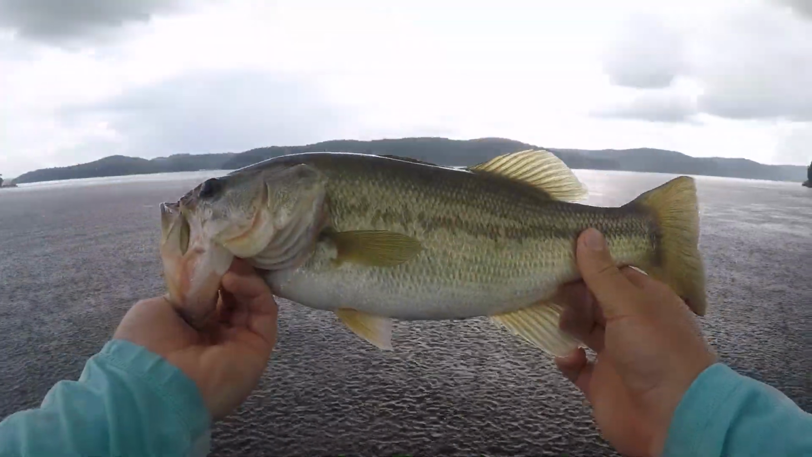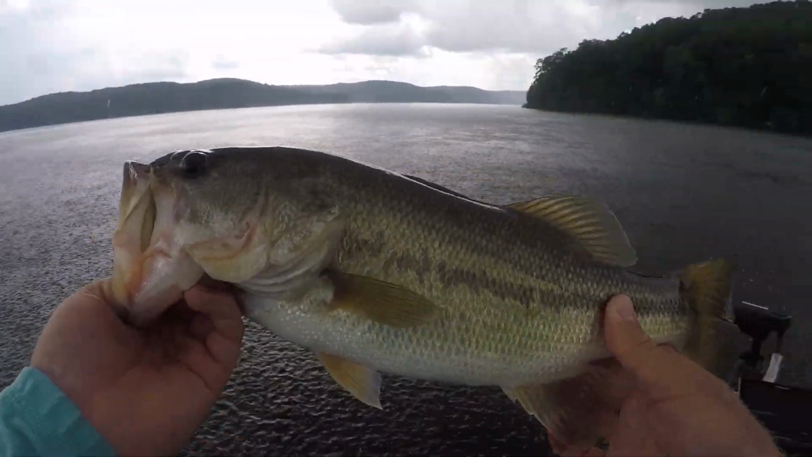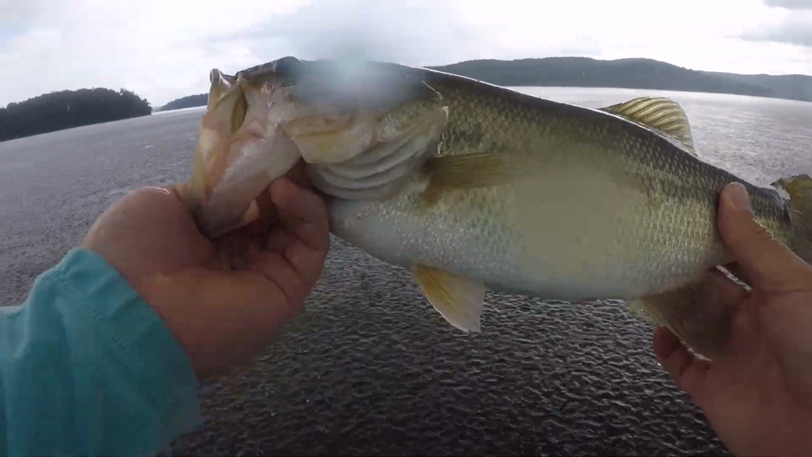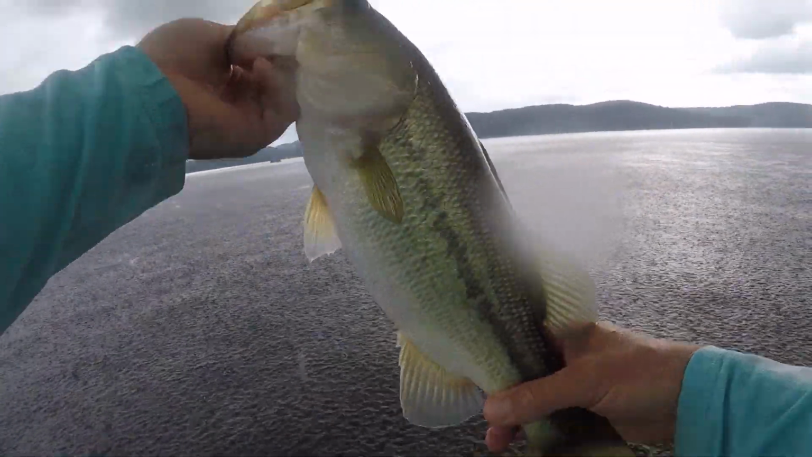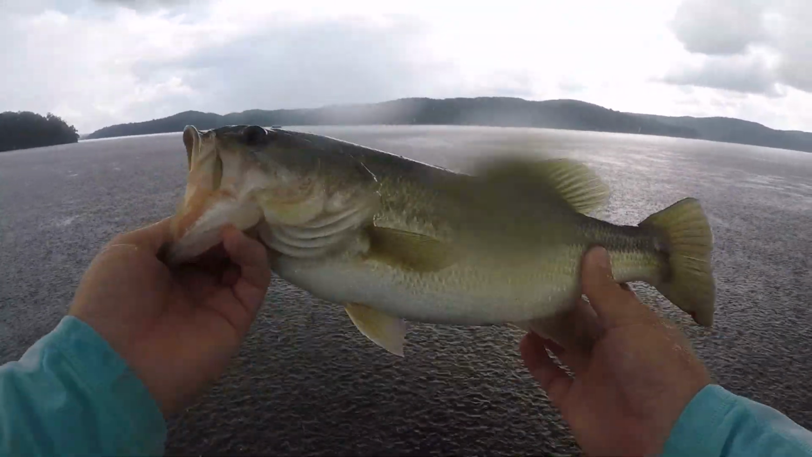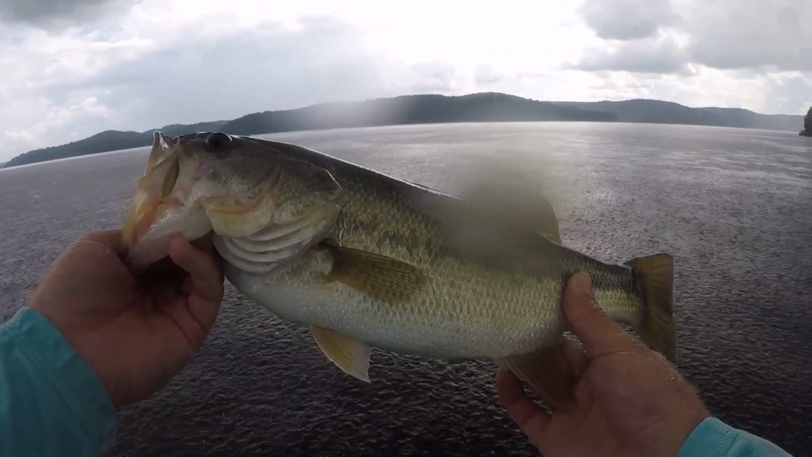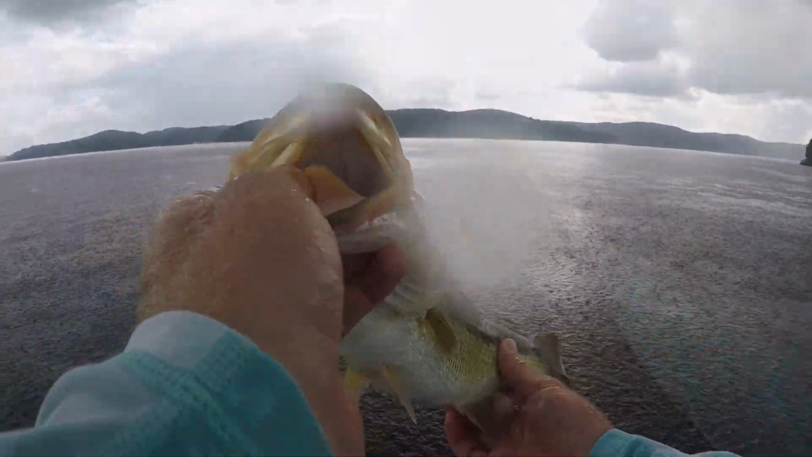That's a nice chunky bass though, guys, on the Sweebo worm, on the Jiggy Head. Look at this, it's starting to pour down rain on us. Hopefully you can hear me. If not, I'll overlay some of me talking. Hopefully you could hear me talk about how I set up for that fish and how I positioned the boat and what I did in order to catch that bass. Nice healthy fish.